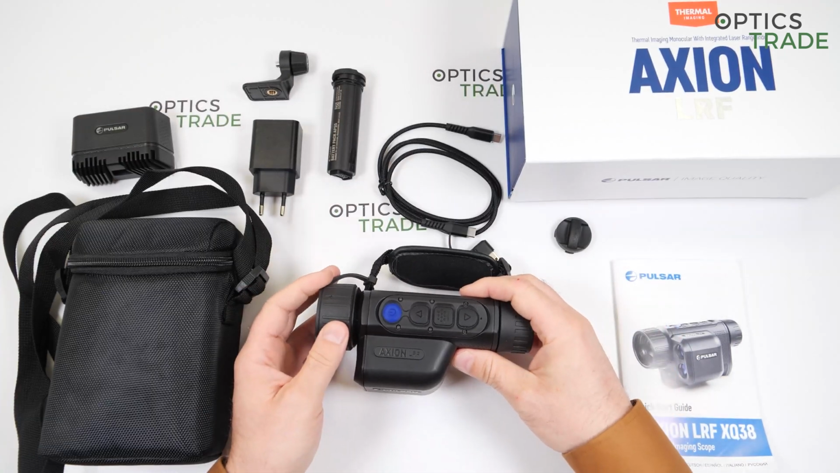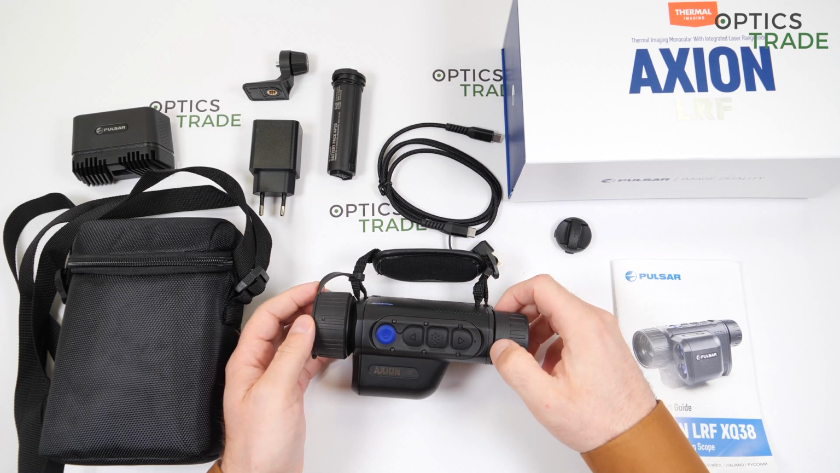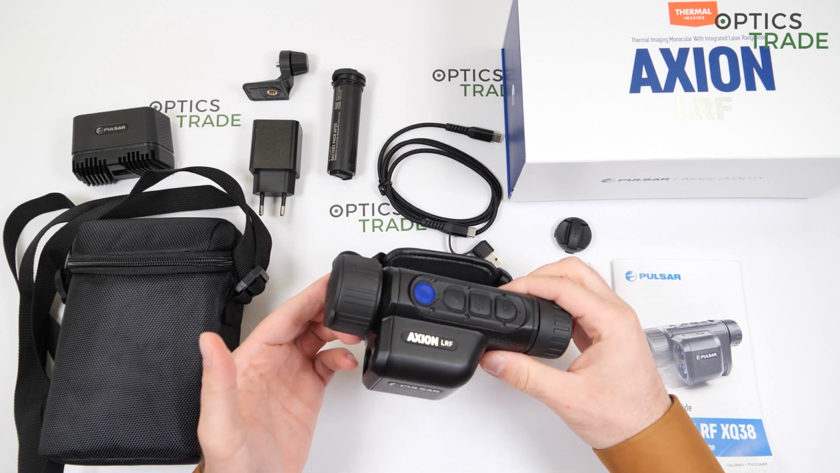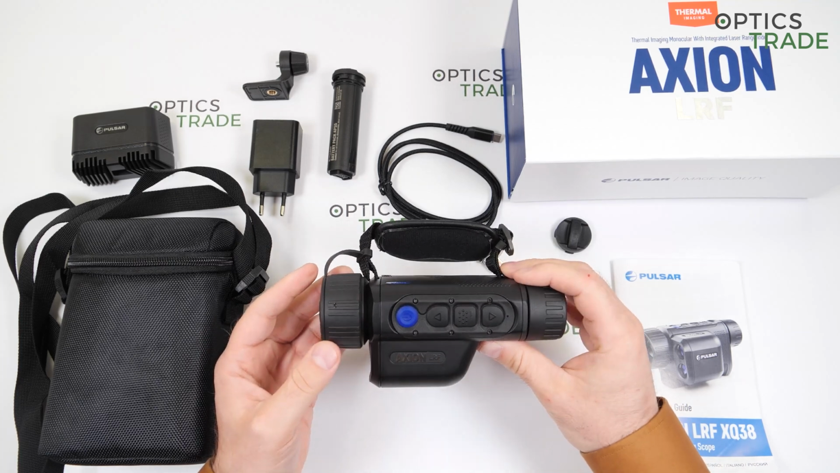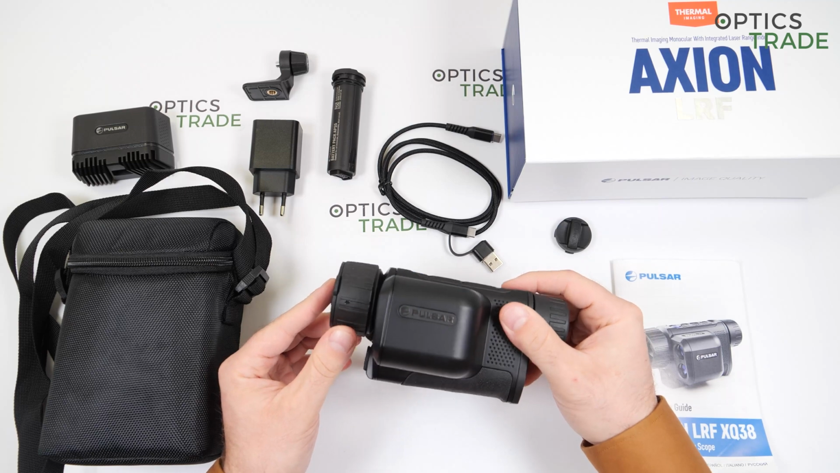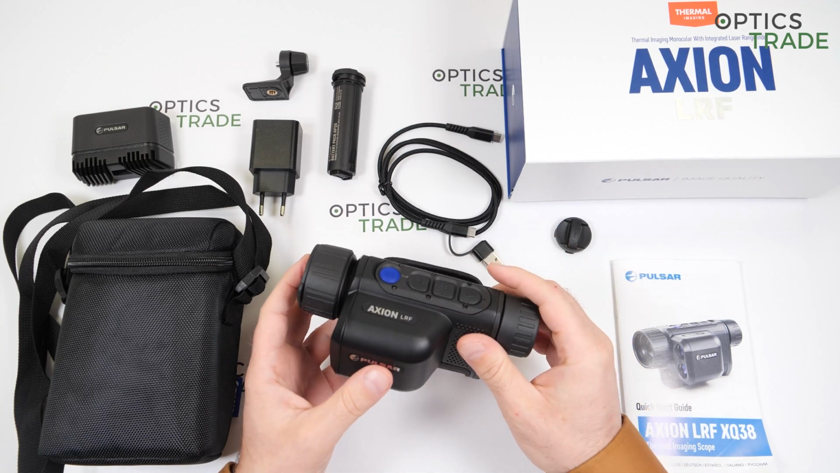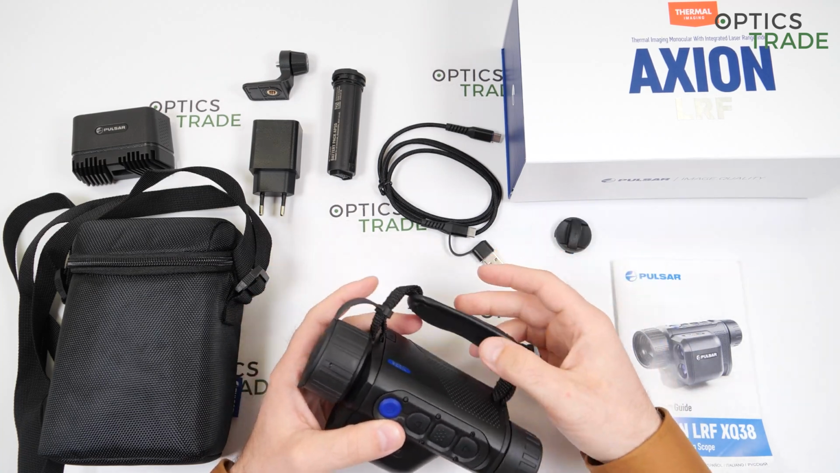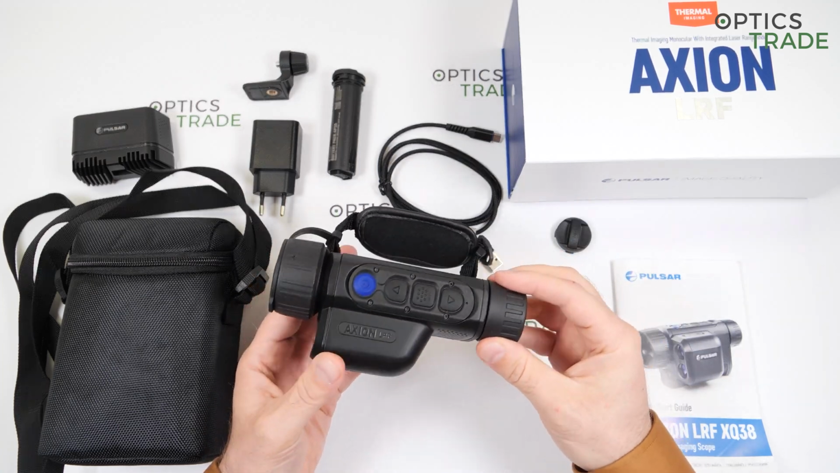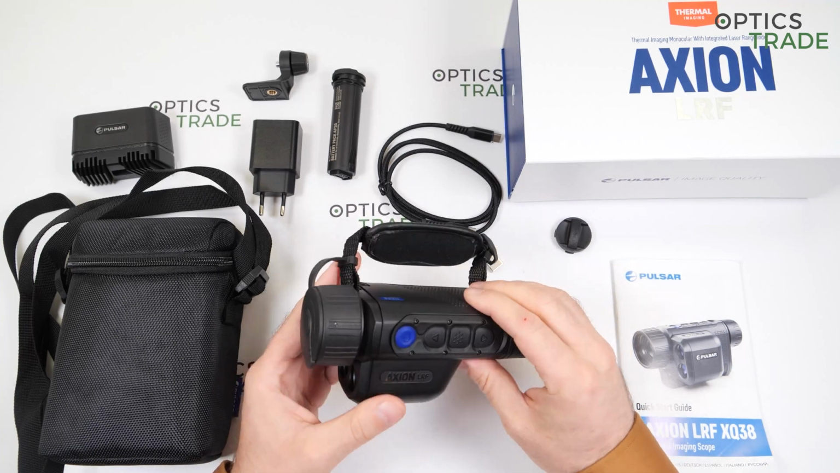It came out now in the second half of 2020. I'm sure that they were planning to show it at EVA 2020, but EVA never happened due to Corona. So when EVA was first rescheduled to September and then cancelled altogether, I think that then people at Pulsar decided, okay, we will go and launch new products just online and then send it around.